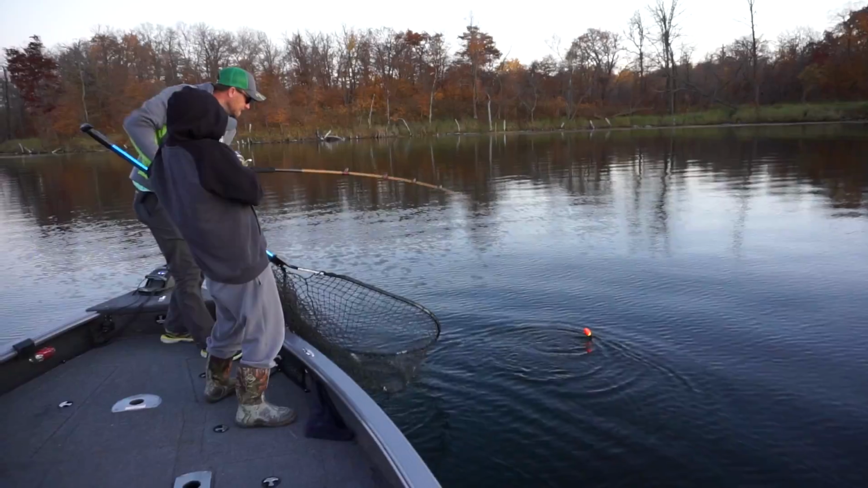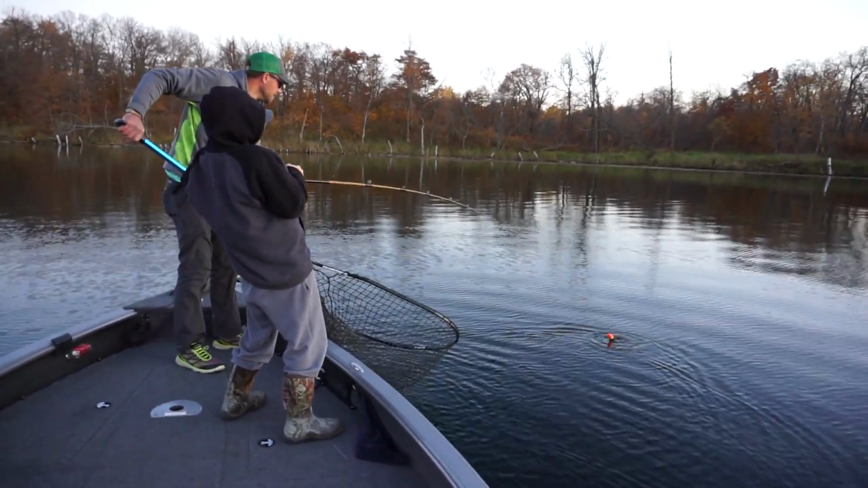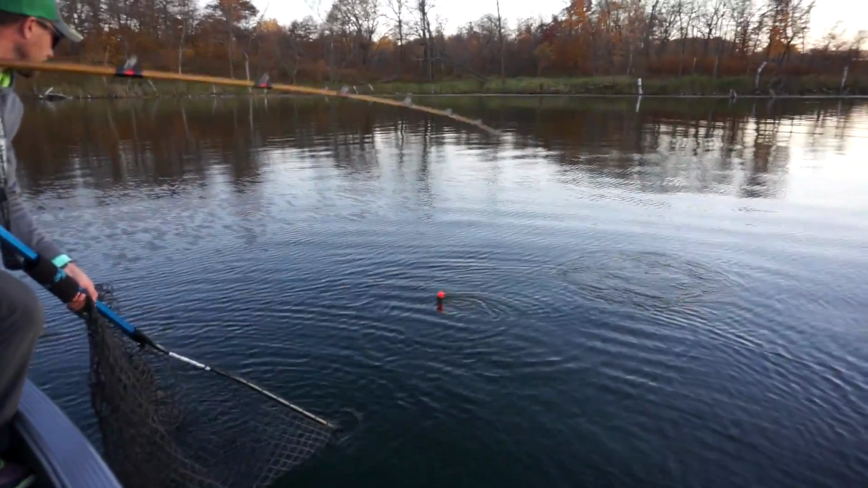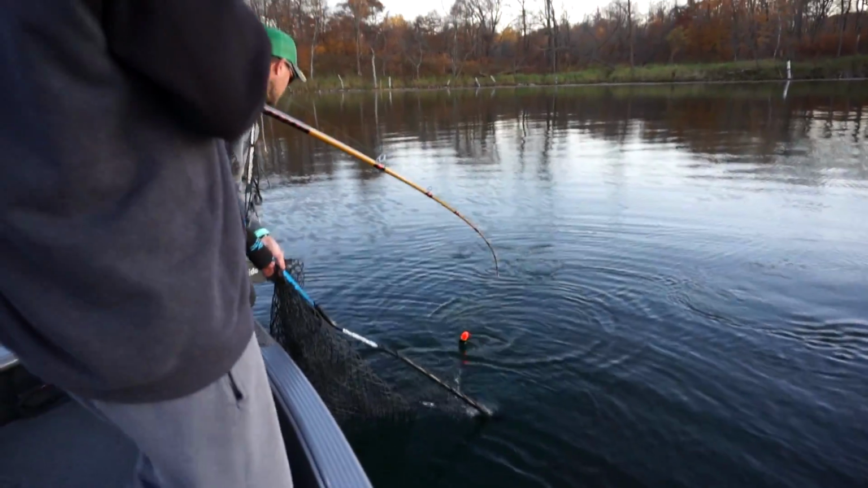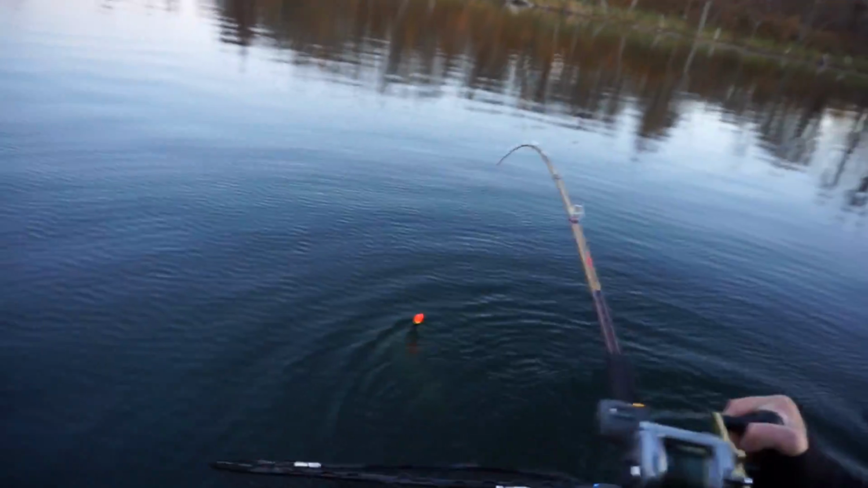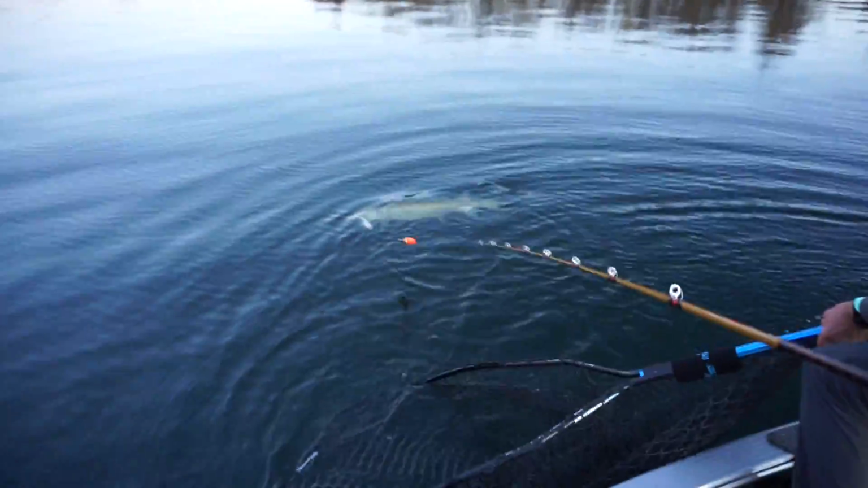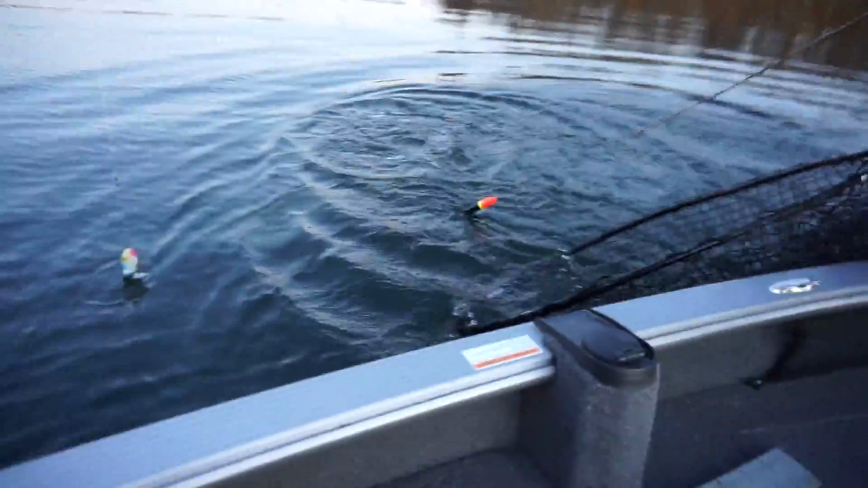Keep reeling. You got to keep them coming. You got to keep a lot of pressure. Oh, the line will go. It's alright, it's a big fish. Oh gosh, that's a big fish. Oh my gosh, that's a big fish. You have to go over my head. Oh! Yeah, this is big. This is a lot bigger. Another rod.